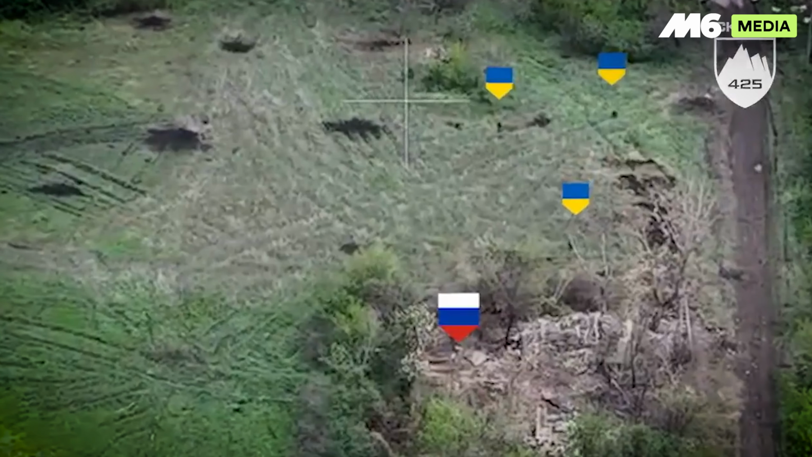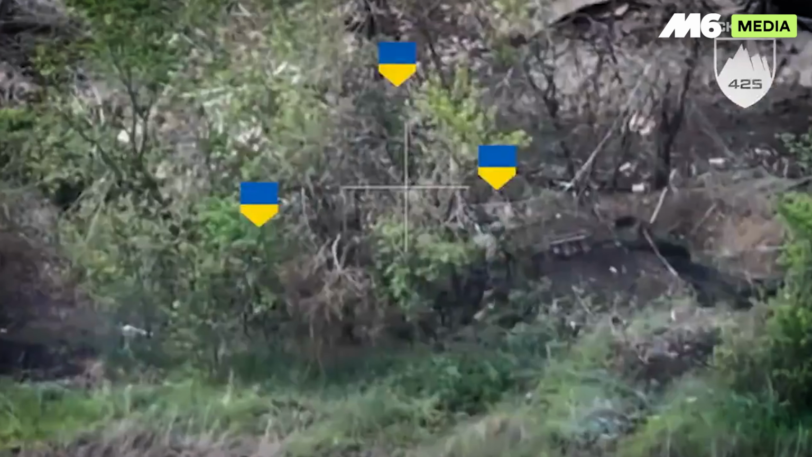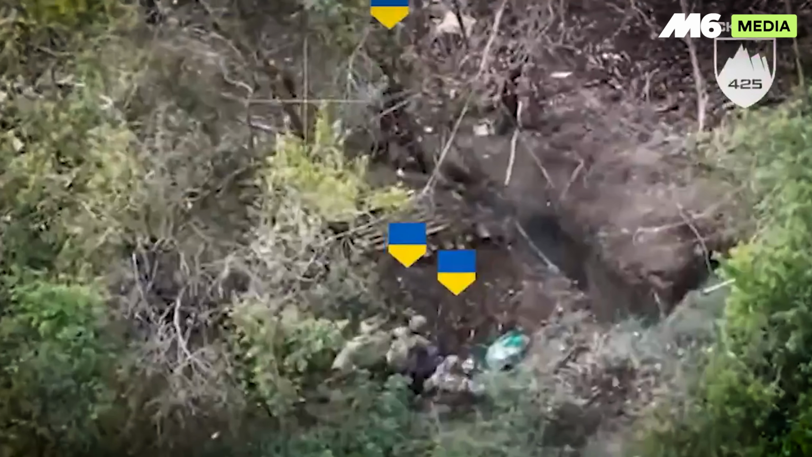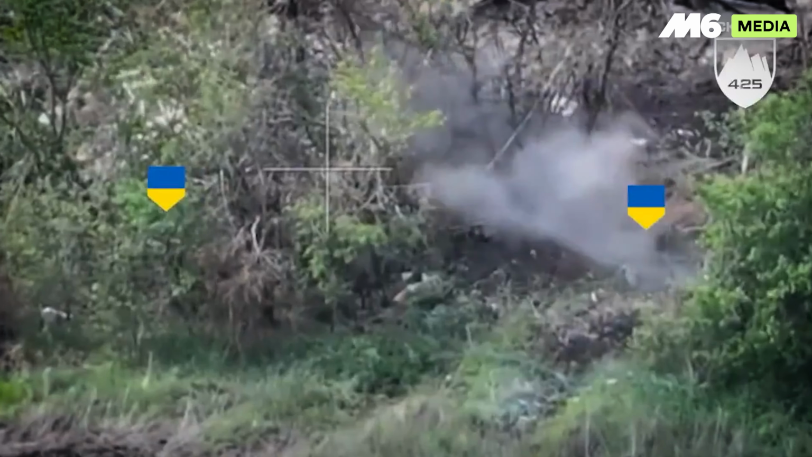Footage shows Ukrainian assault troops and scouts from the Skala regiment storming a Russian bunker, occupied by 5 soldiers. While 3 Ukrainians close in, they encircle the position and hurl grenades inside. A Ukrainian trooper drops into the trench for close quarters fire, but the Russian defenders shoot back.